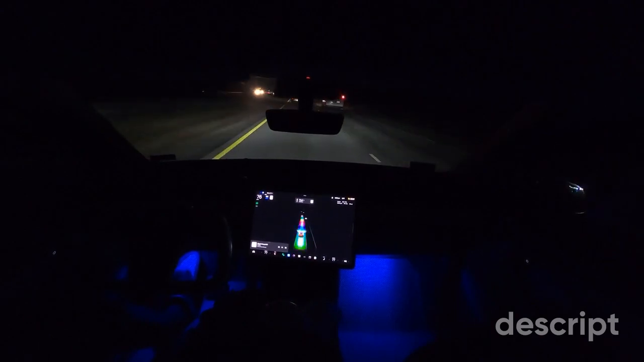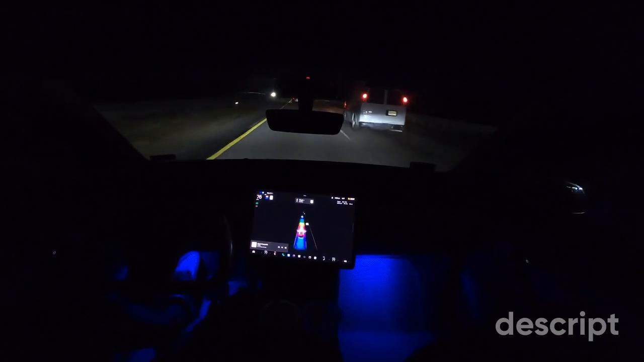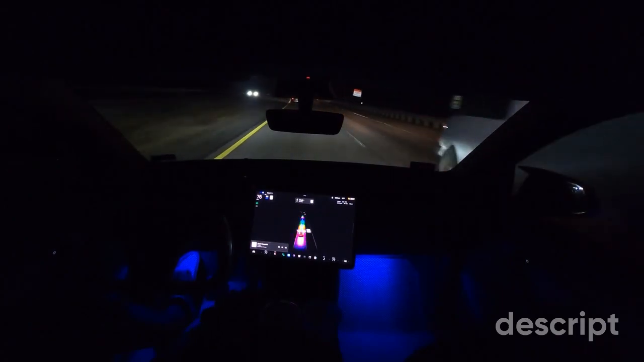Some other news that's been floating out there in the full self-driving community is that we are set to get a new hardware upgrade here.